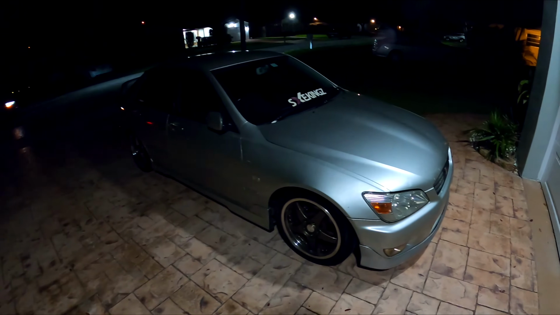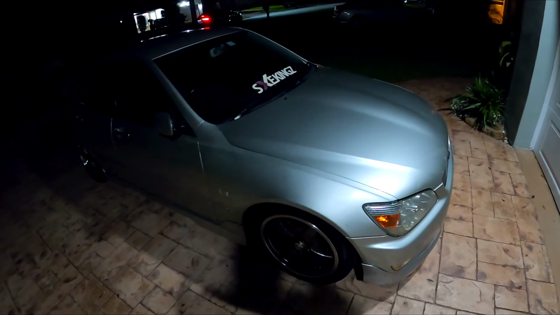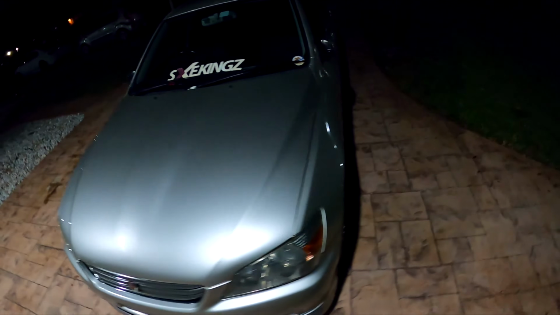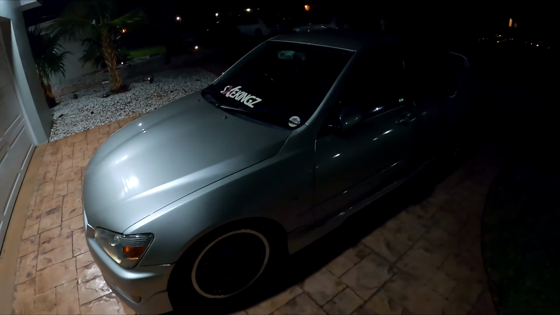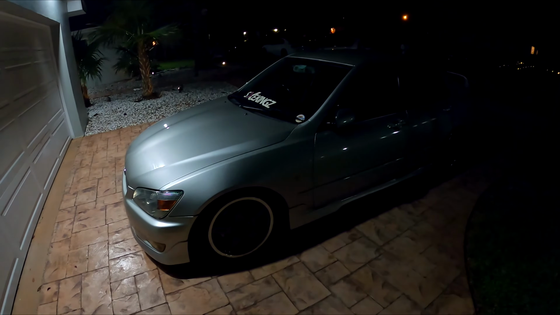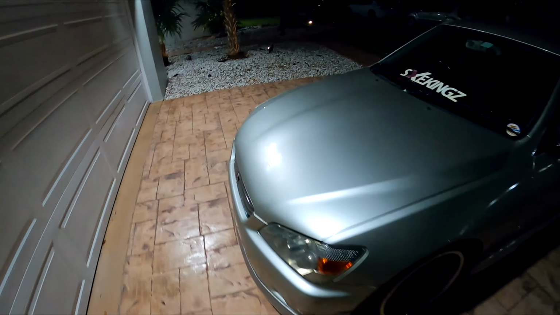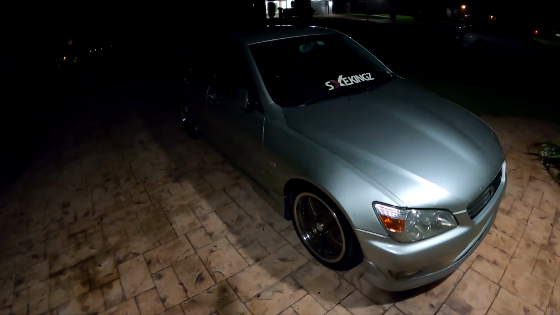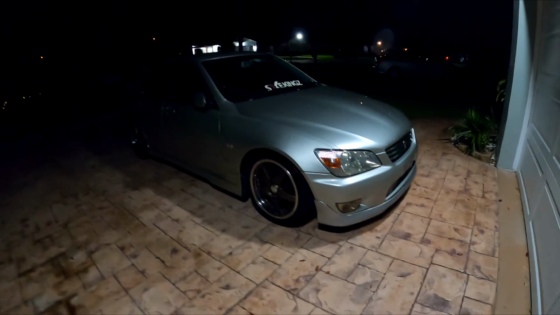Today I'm gonna make it more of a POV video. I'm gonna take the Altezza out to a meet and get some POV driving on the way there, and see if maybe I walk around the meet with the GoPro on, give a little POV meet action, see how you guys like that. So right now I'm gonna get the car cranked on and we're gonna head out.